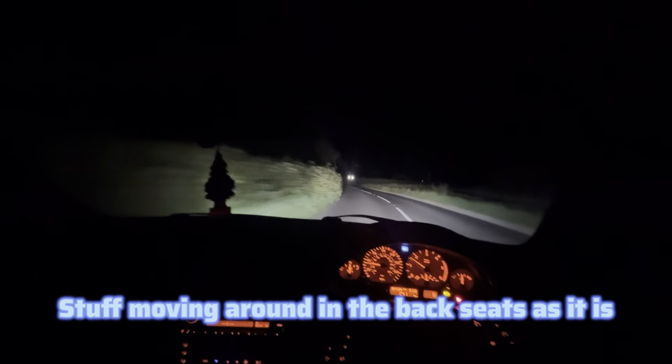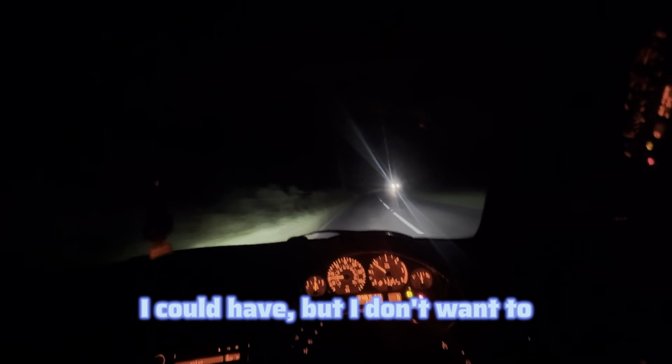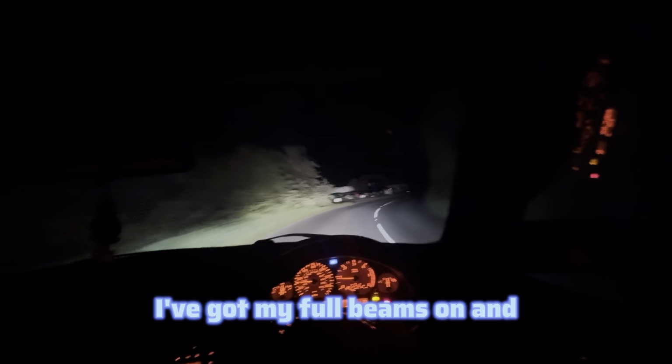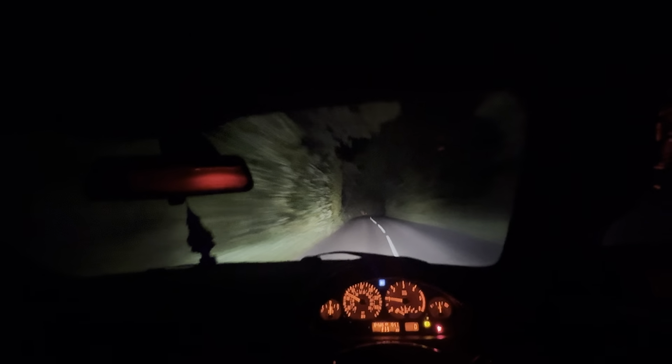Nice little corner here. Stuff moving around in the back seats as it is. Car lights, so I'm not going to hit the apex. I could have, but I don't want to, because I want to be safe, better safe than sorry. Could have been flying down, I don't know. This sharp bend, so I'm not going to try and hit the apex. Even though it's night time, I've got my full beams on and all that. It's better safe than sorry. She just moves. She doesn't hang about.